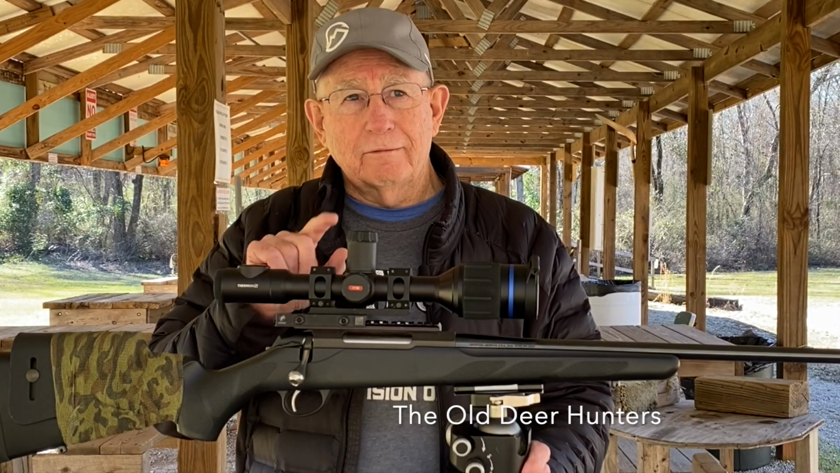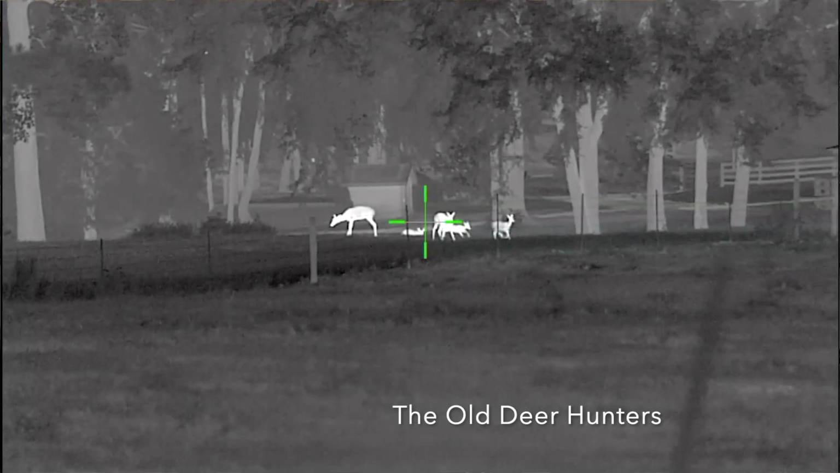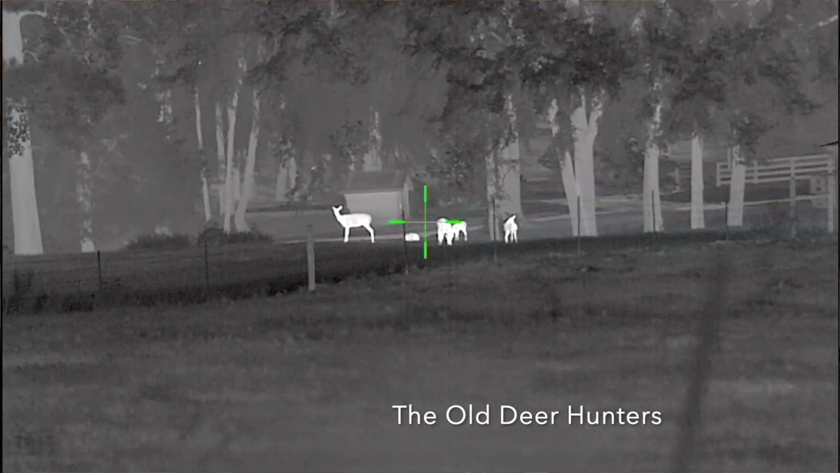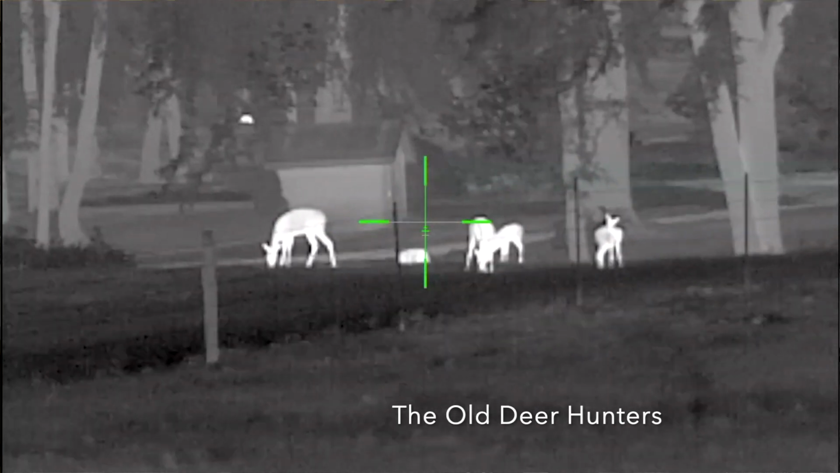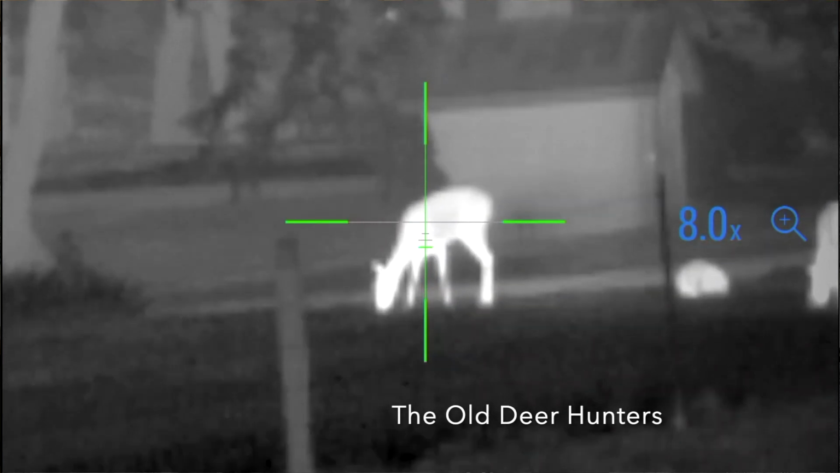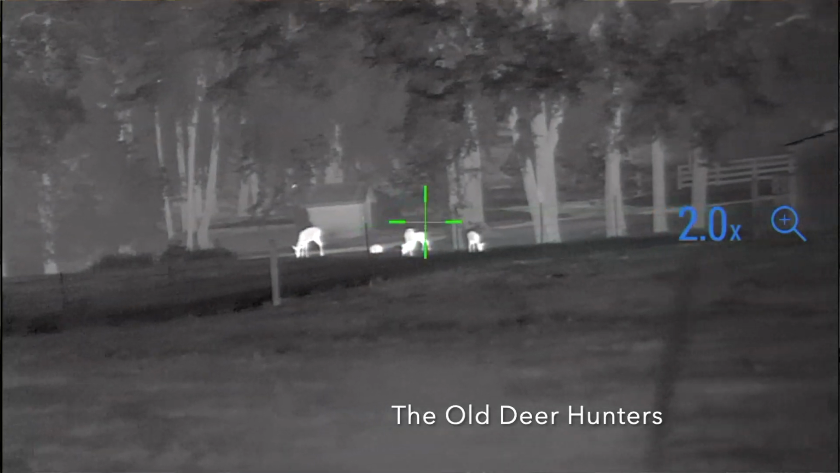The reason I got that XQ50 to begin with is because I do mostly coyote hunting. And I thought I needed that 3.5 power base magnification to make those shots out there at 200, 250 yards. Well, I got news for you. This scope is so good that when I bump it to 4 power, this scope is better on 4 power than my XQ50 was at 3.5. So as far as being a coyote hunter and using a 2x base magnification scope, I mean, you really don't have anything to worry about.